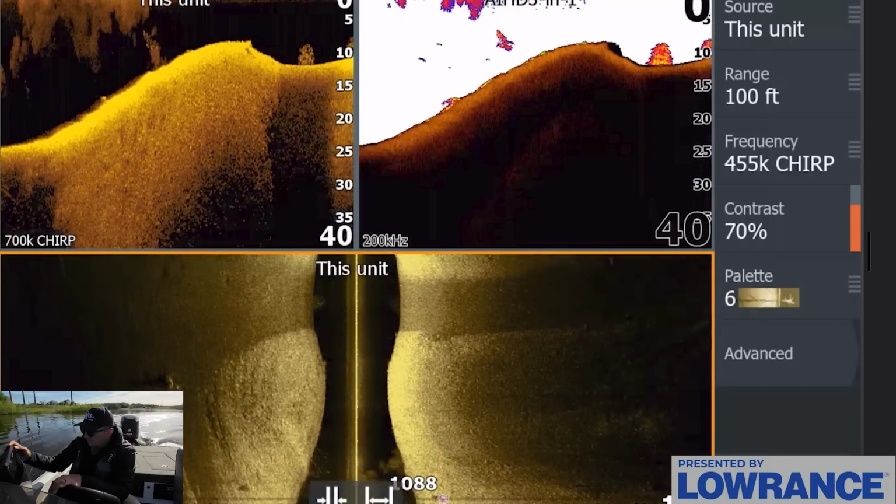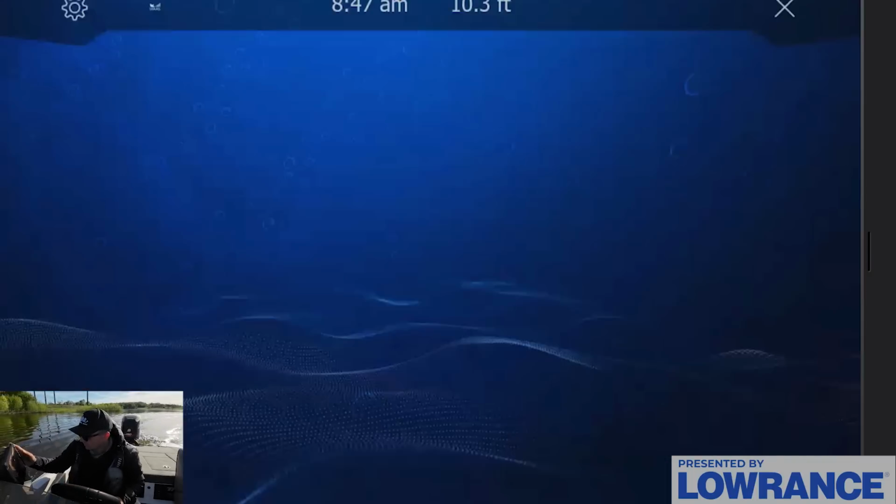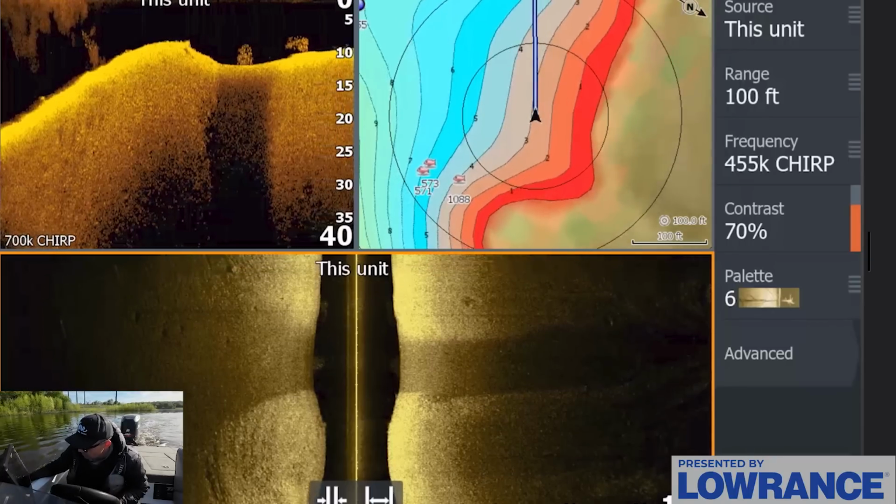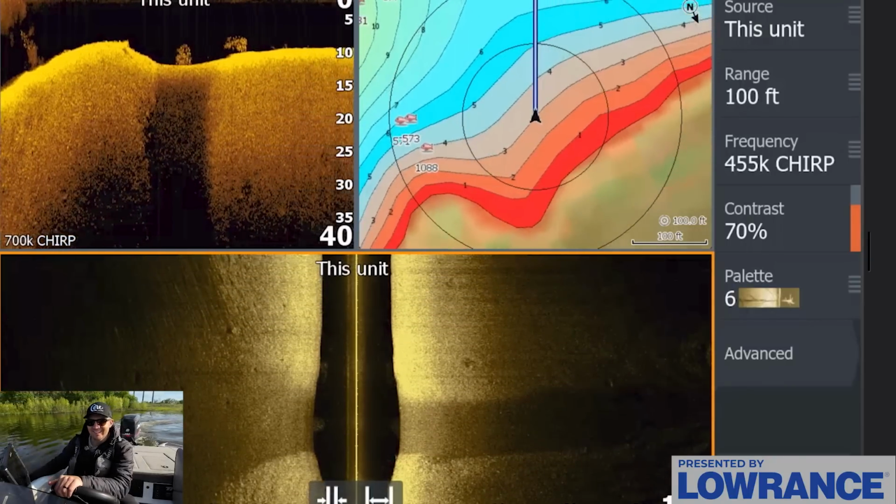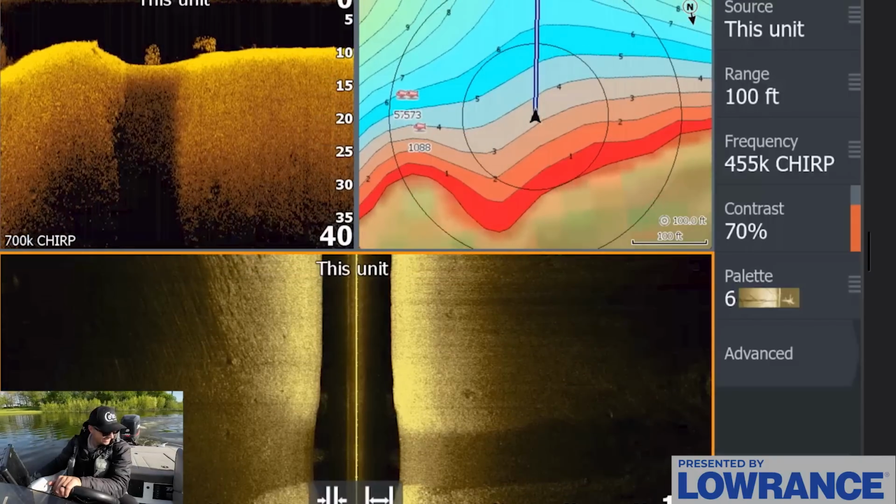There's some bait up here in this like 10 foot of water zone. I mean, this looks awesome. These fish are not super deep either, which is nice. And these look like they might be some crankbait fish, which is what I am excited to catch some fish doing today, hopefully. I love cranking.